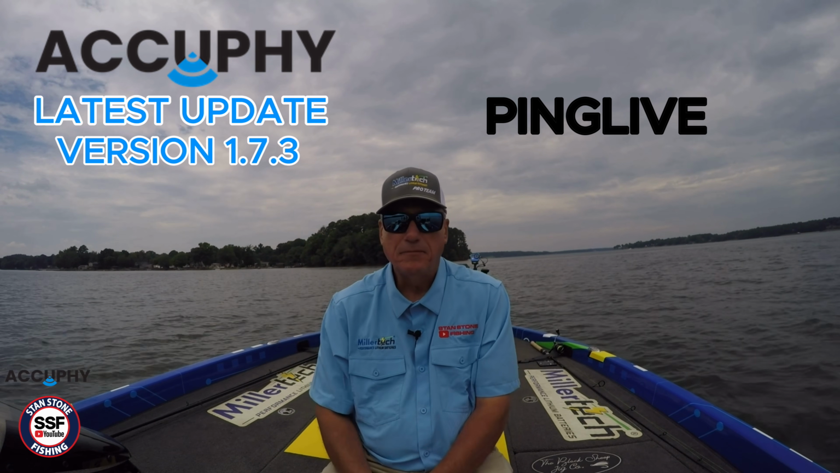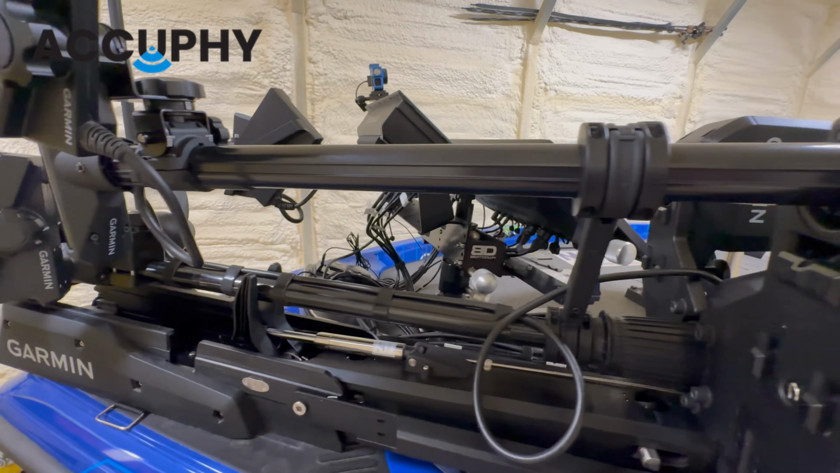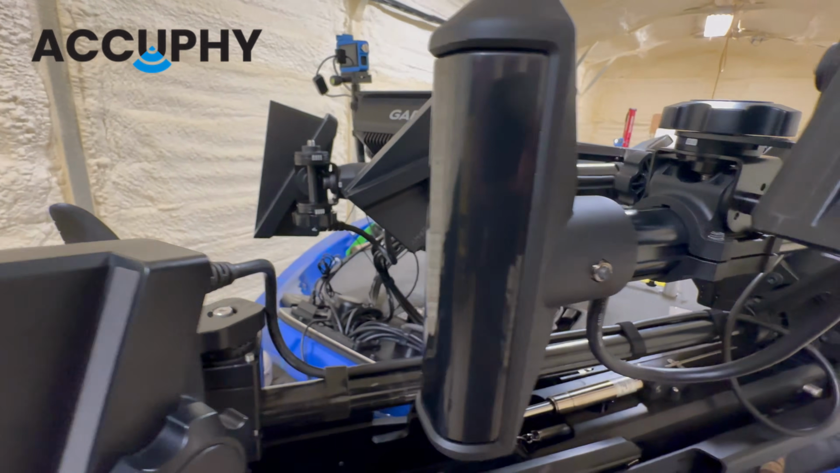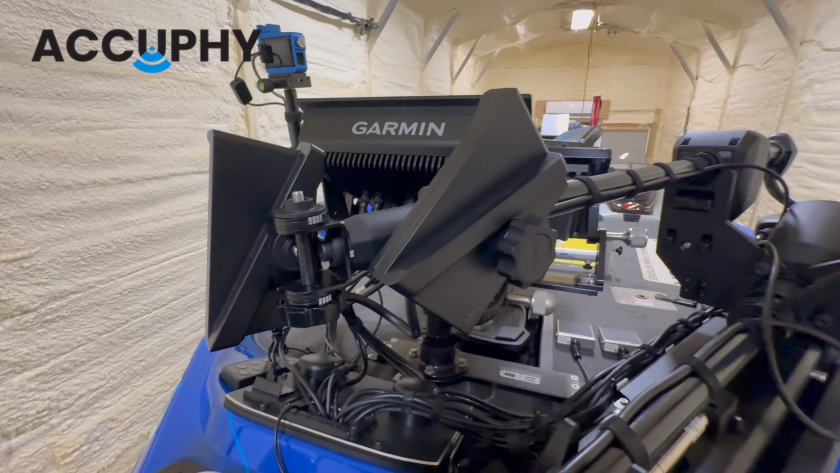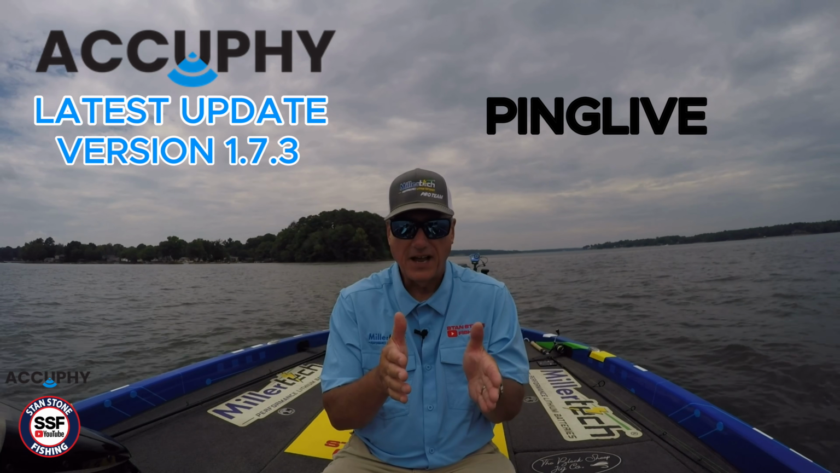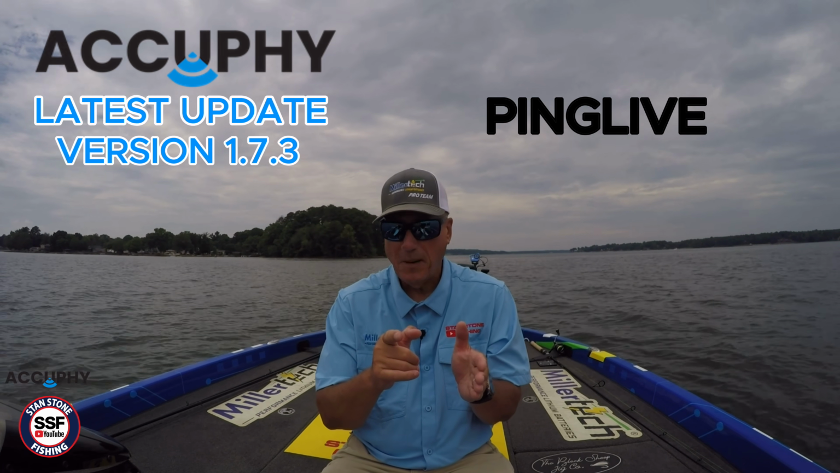What I've done is I've mounted the PINGLIVE sonar on the Garmin spy pole, right beside the LVS 34. I believe I put it on the port side of the starboard spy pole.